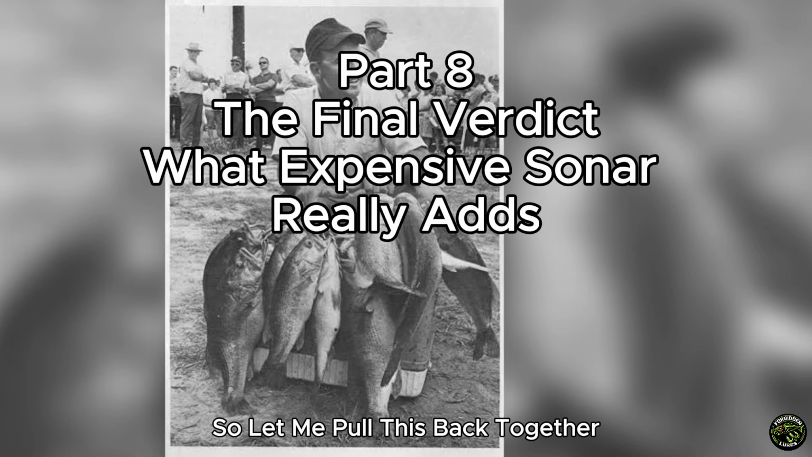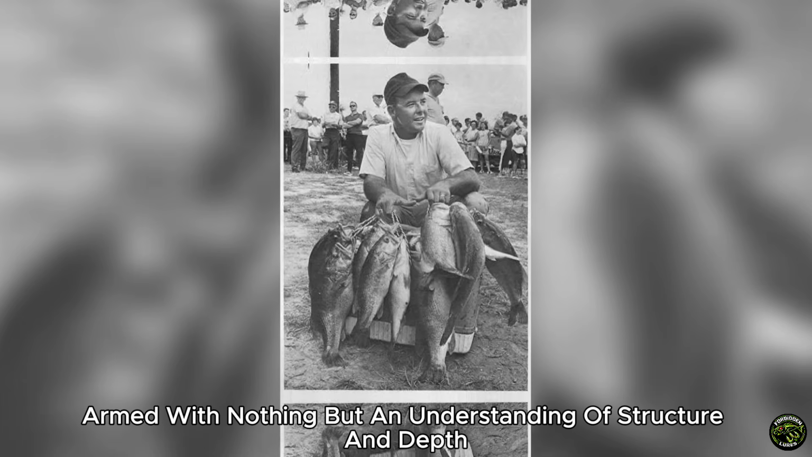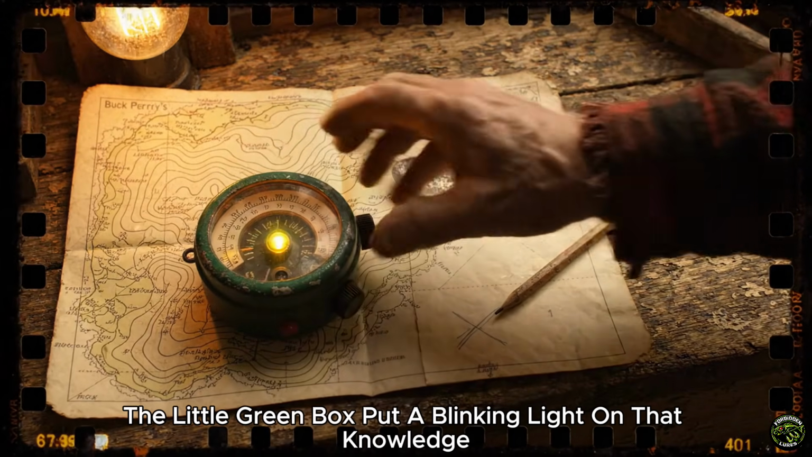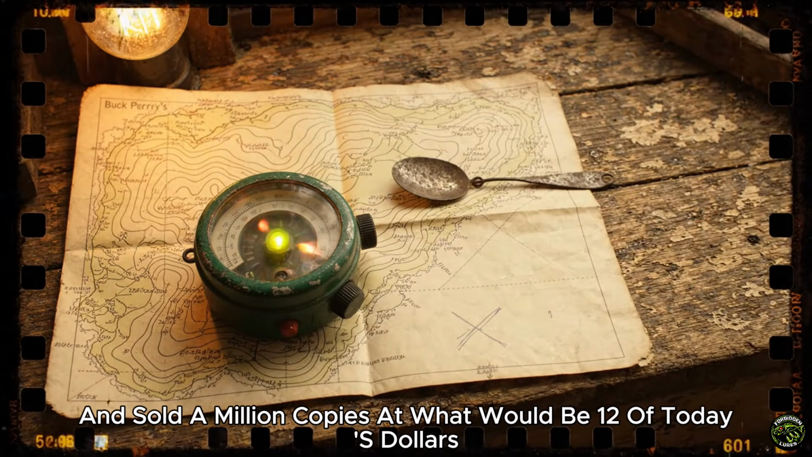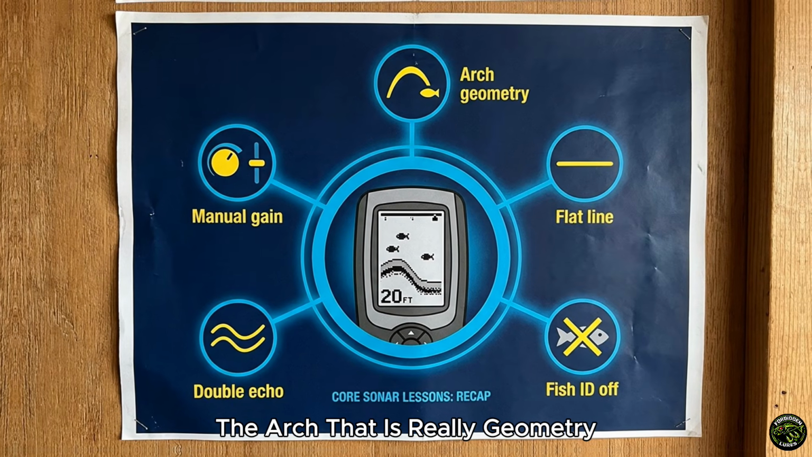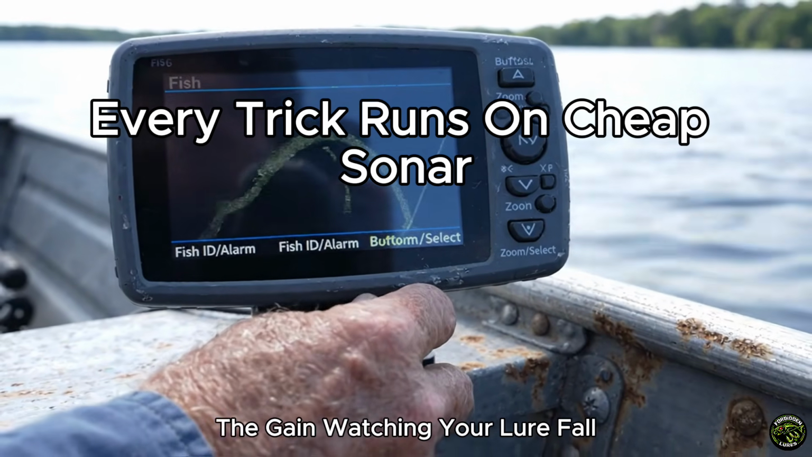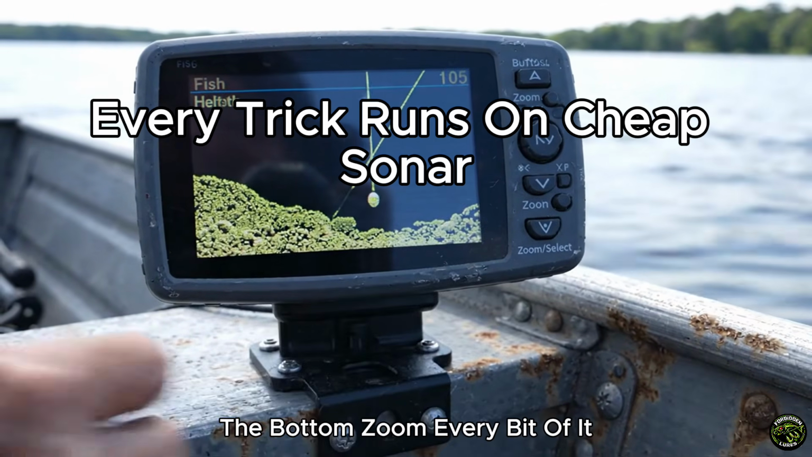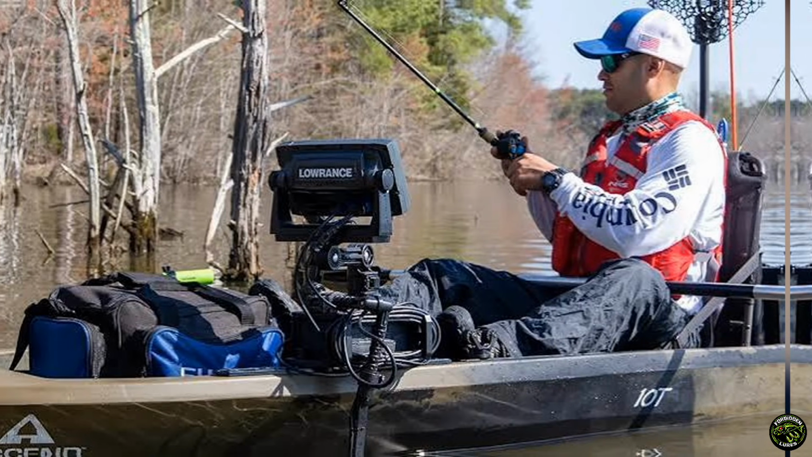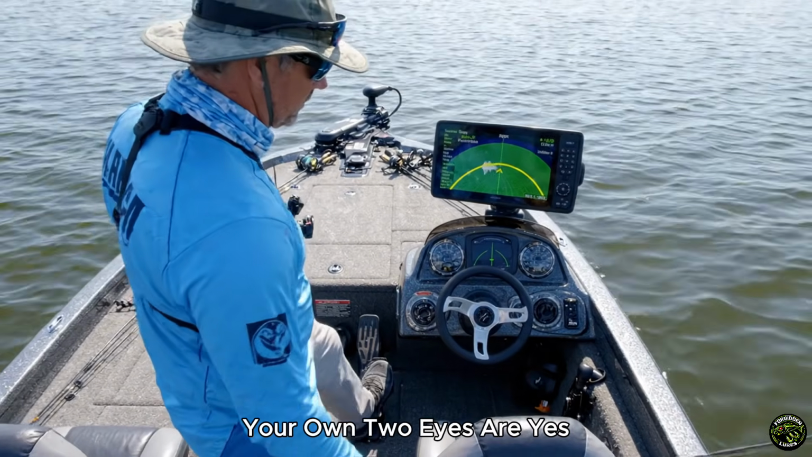So let me pull this back together. Buck Perry found offshore bass with no screen at all, armed with nothing but an understanding of structure and depth. The little green box put a blinking light on that knowledge and sold 1 million copies at what would be 1,200 of today's dollars. And every last thing we covered, the arch that is really geometry, the flat line that is really a fish, the fish symbol lie, the double echo, the gain, watching your lure fall, the bottom zoom, every bit of it runs on the cheapest real fish finder you can put in a boat. The $1,500 screen is not the thing standing between you and a good day. Your own two eyes are.